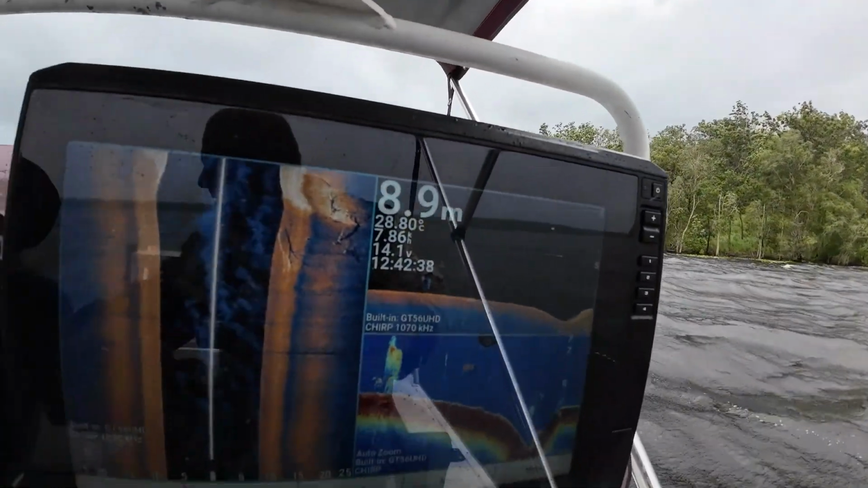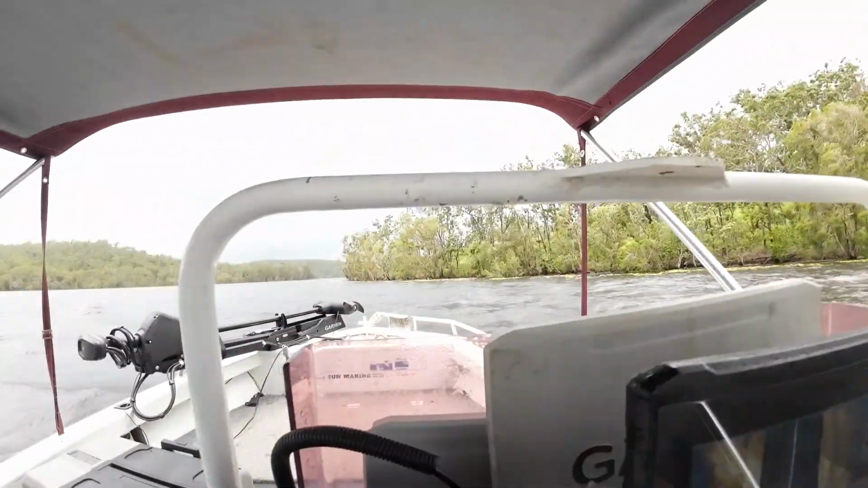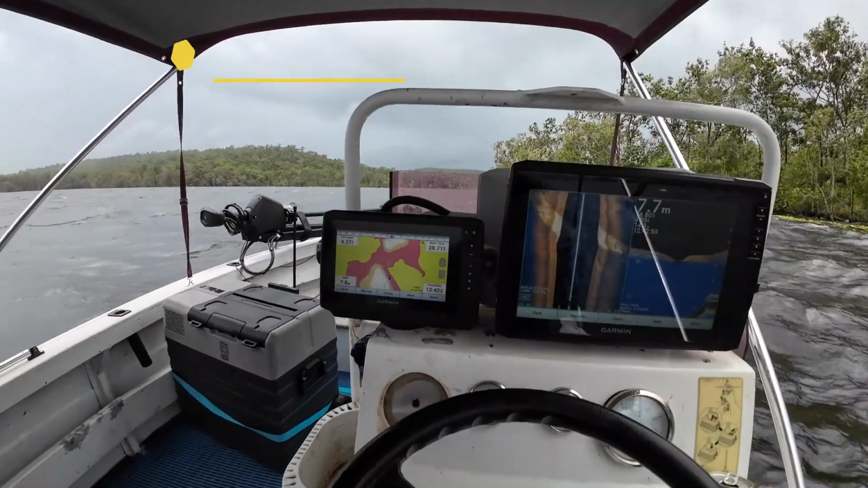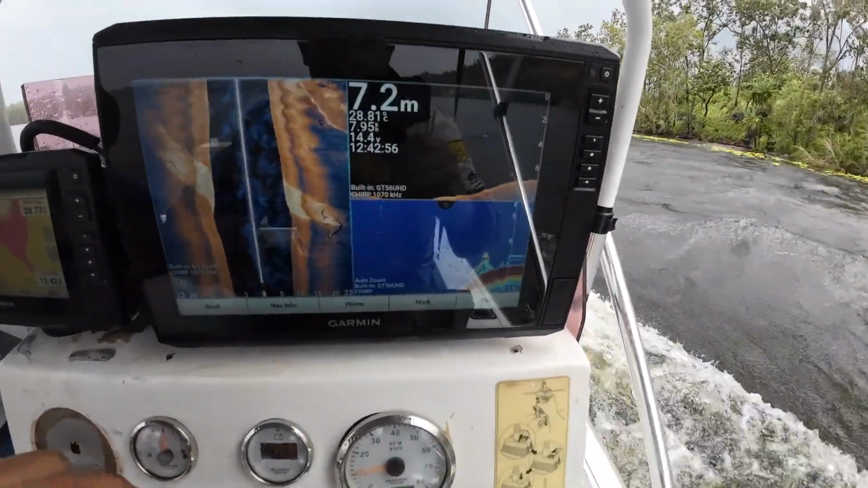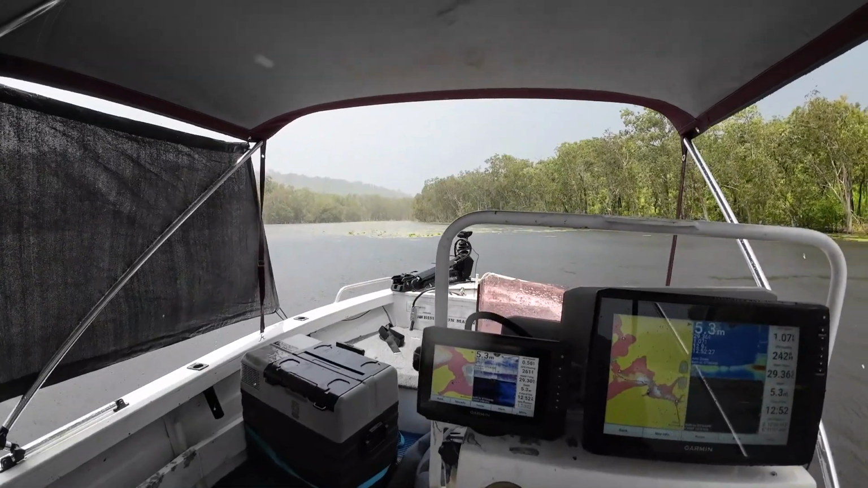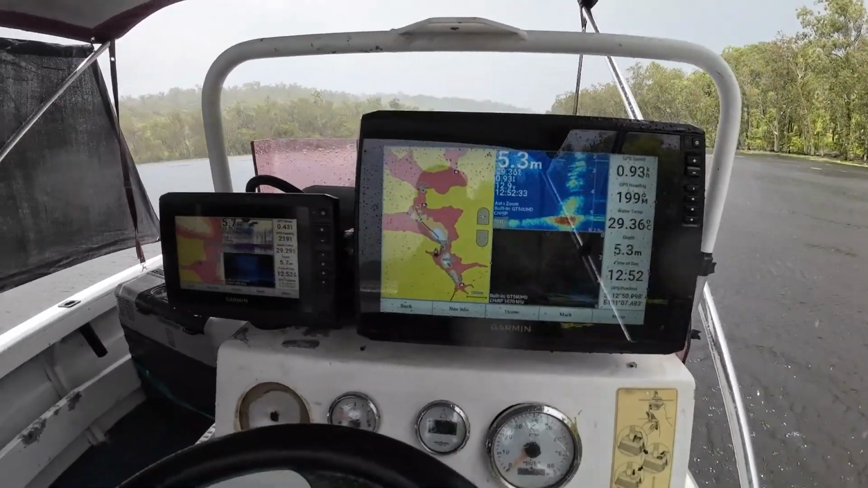See the structure there now? Can you see the trees? It's actually showing the trees on the bank. And then, so my plan was to use the 7 for navigating and then the 12 for sounding, as per a little bit of wind. Everything appears to be working exceptionally well.